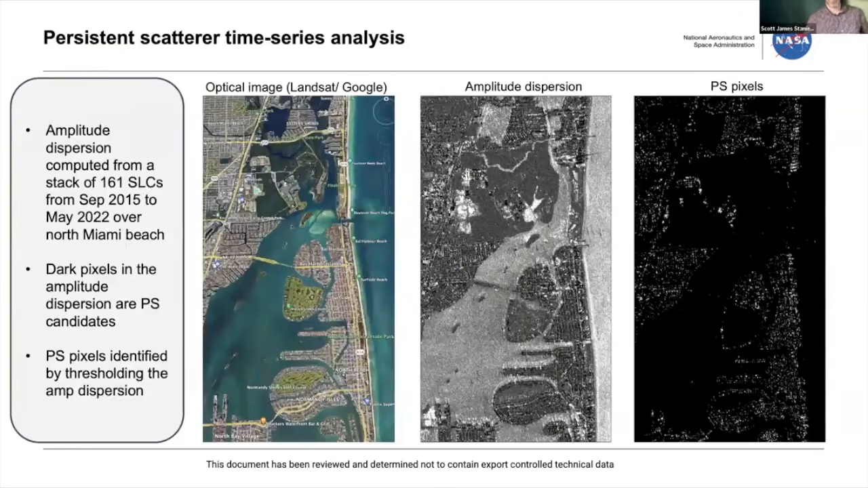To illustrate what the amplitude-based ones look like, this is over Miami, so the southeast coast of Florida, if you're not familiar with it. The optical is on the left. Here I took a stack of 160 SLCs, and I took just the amplitudes and took the standard deviation, divided it by the average mean, and then you get that image in the middle.